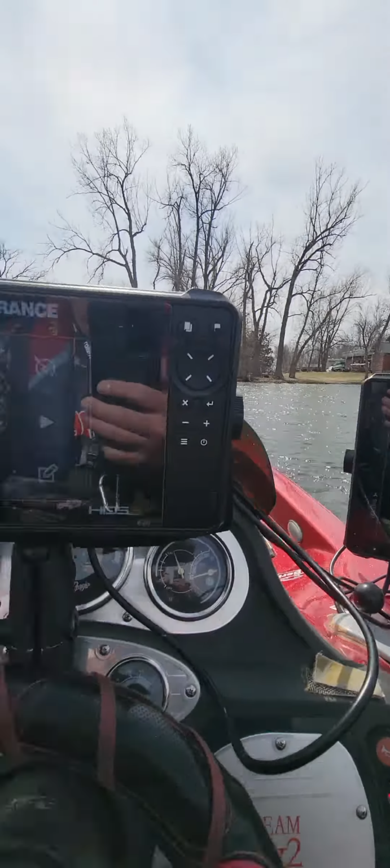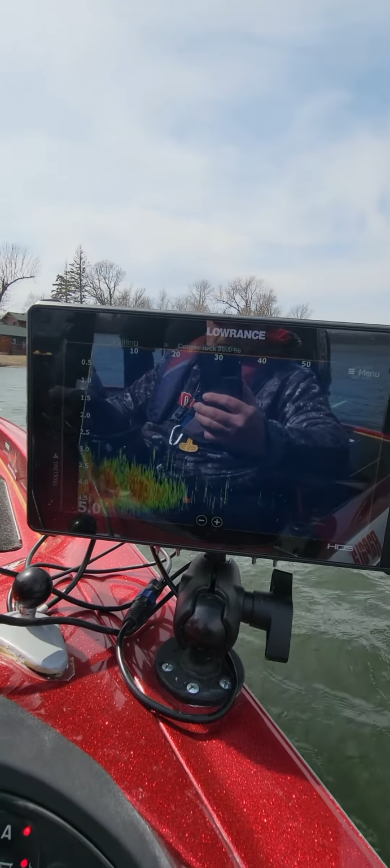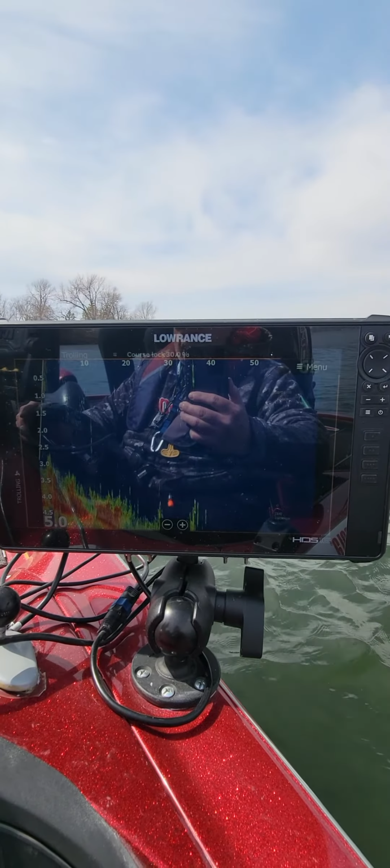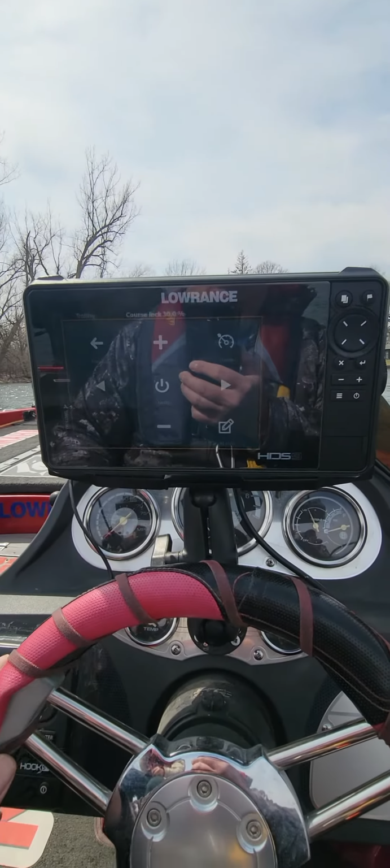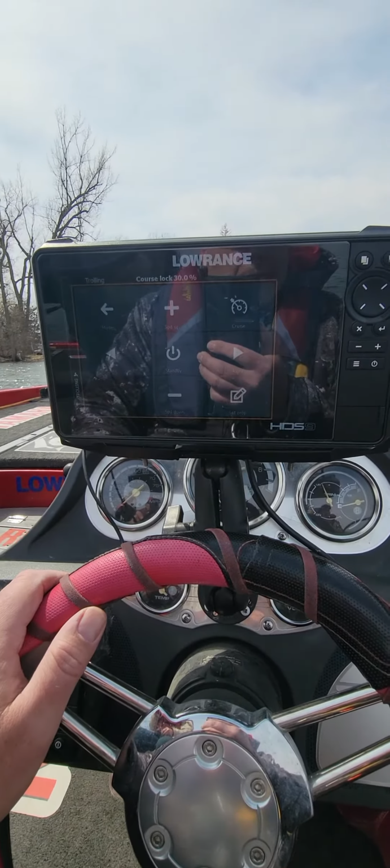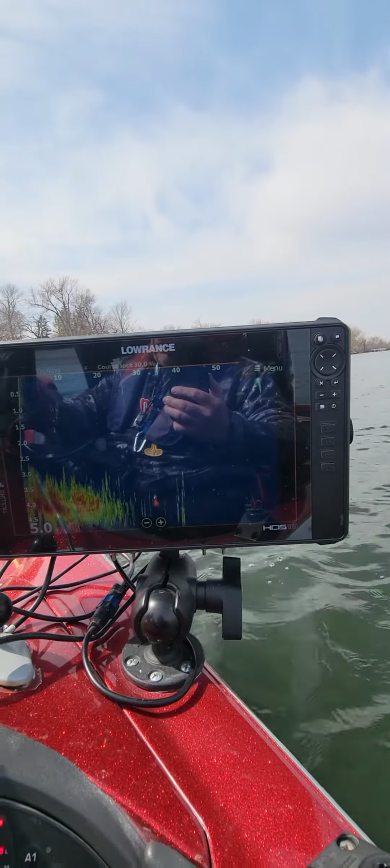So having the ability to have this depth finder for the remote control and this one for the fish finding is really cool. So that's all for today. I just thought I would show you the really cool way to network the system together to actually use a depth finder for remote control. And then you could have your active viewing right over here.